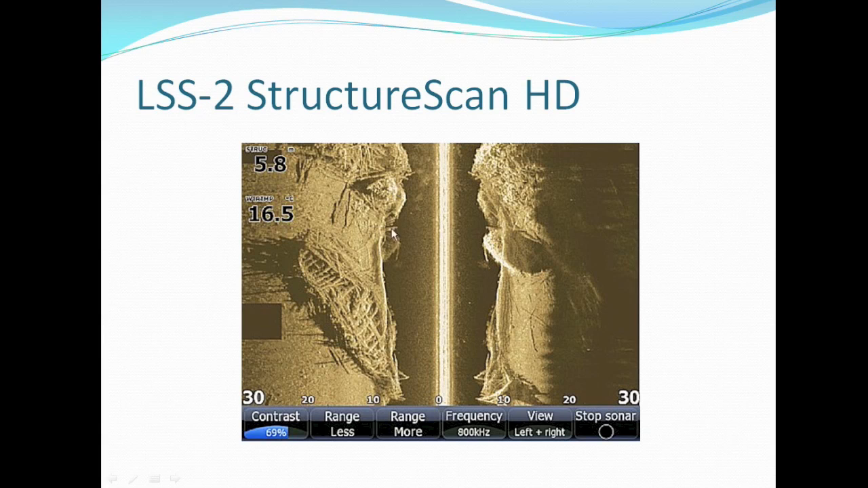And this is also highly detailed. You can actually make out some of these rocks, and this actually looks like a wreck, a shipwreck of some sorts. So there's an amazing amount of water that you can cover in just one shot with the StructureScan.